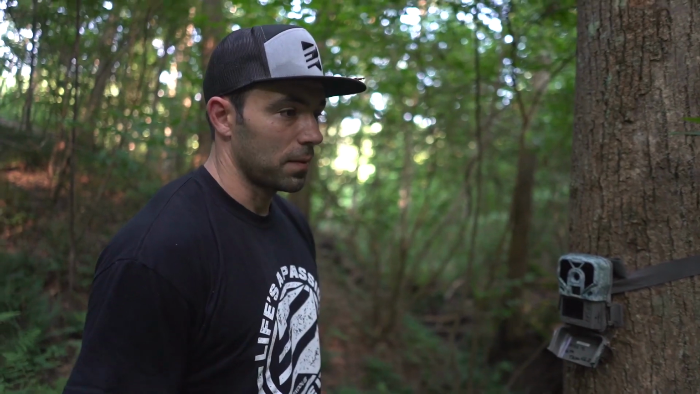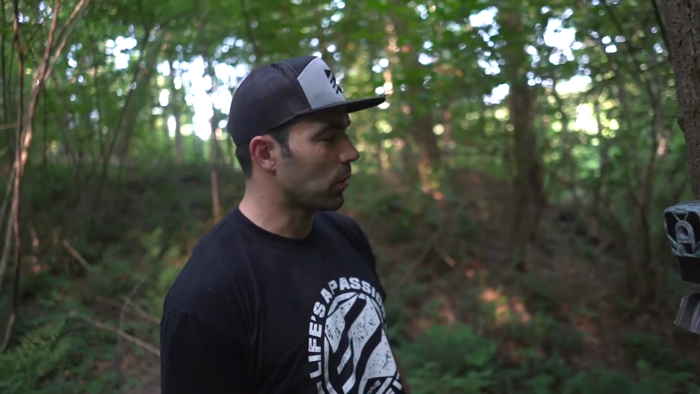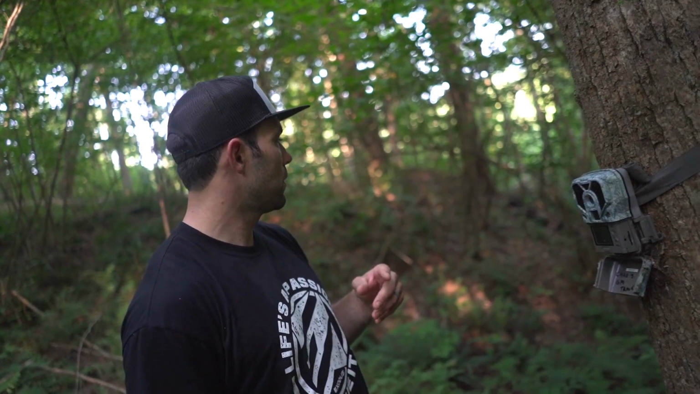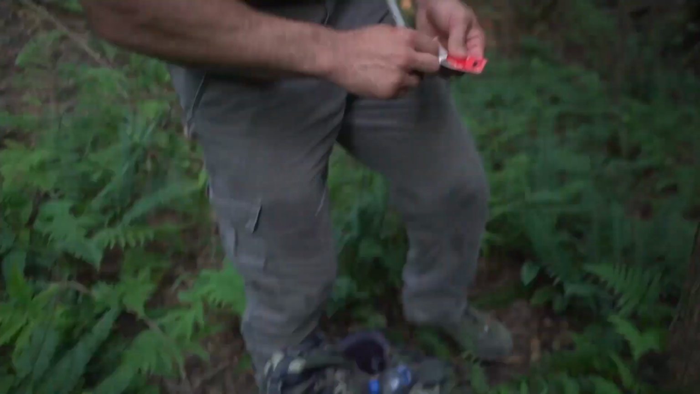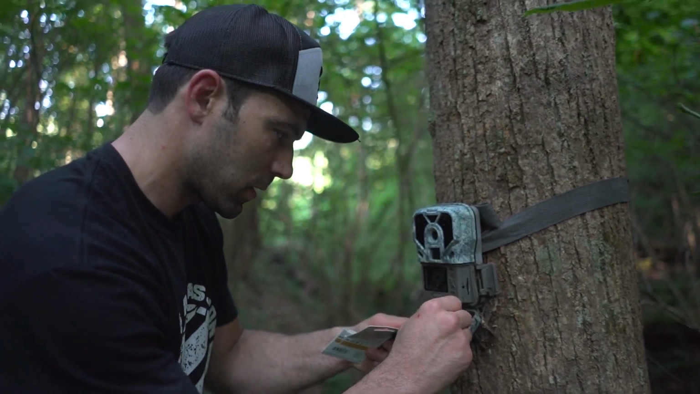We've been in here hunting a couple times, but with the wind, the way it swirls, it's impossible to be bulletproof or be confident in the way the wind works. So, but the cameras are in here. They're easy to get to, and so far so good. We've got a lot of pictures, so let's check this one out. I'm gonna mark this camera S2.